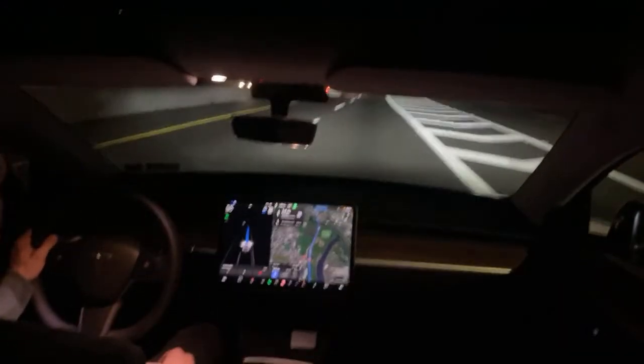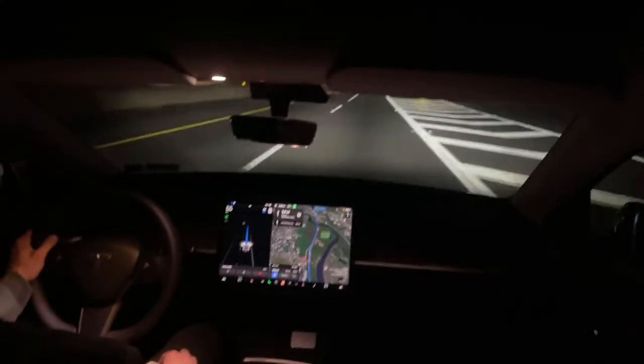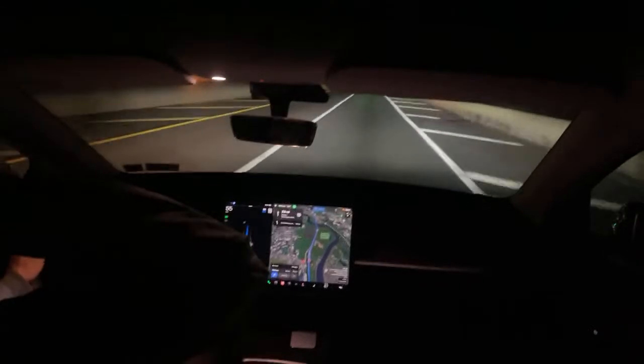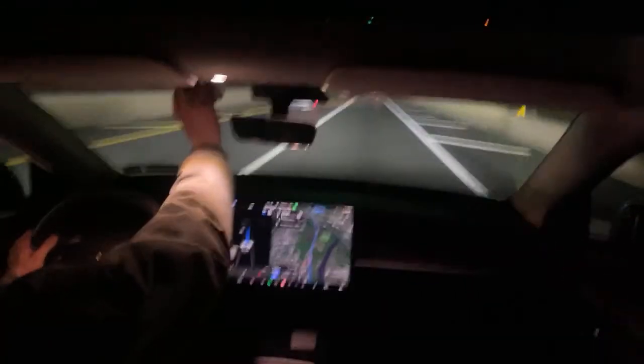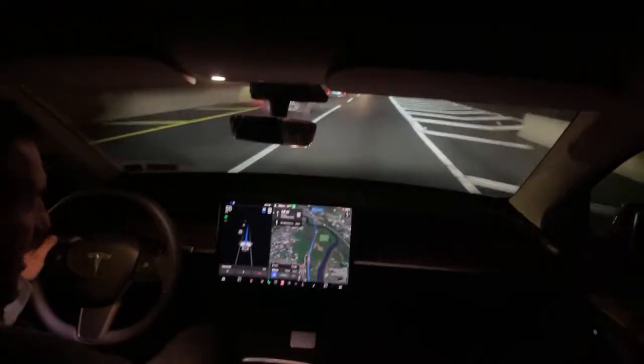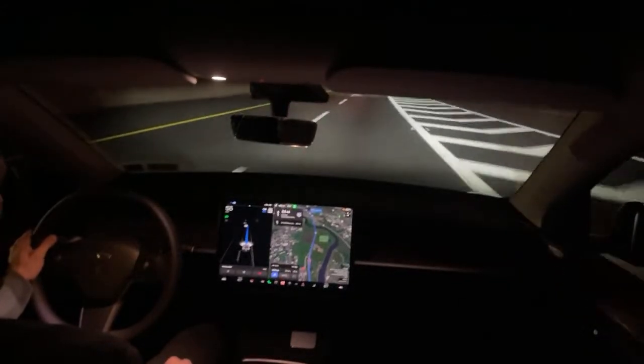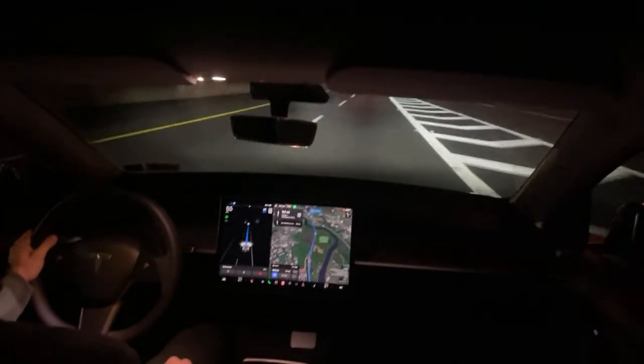All right, now we're going through the Easy Pass Express. I'm really glad it didn't pick the Easy Pass lanes over there. Do I have to hold up an Easy Pass or does it just know it's in the car? What do you guys think? Anybody want to mention that in the comments? Let me know.